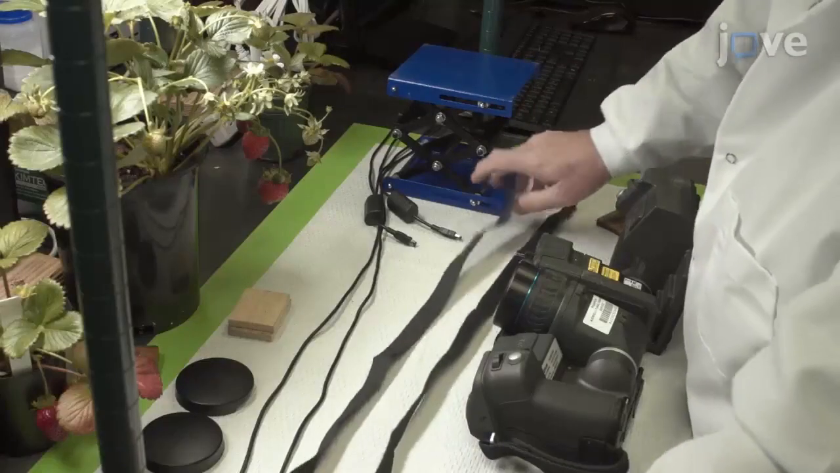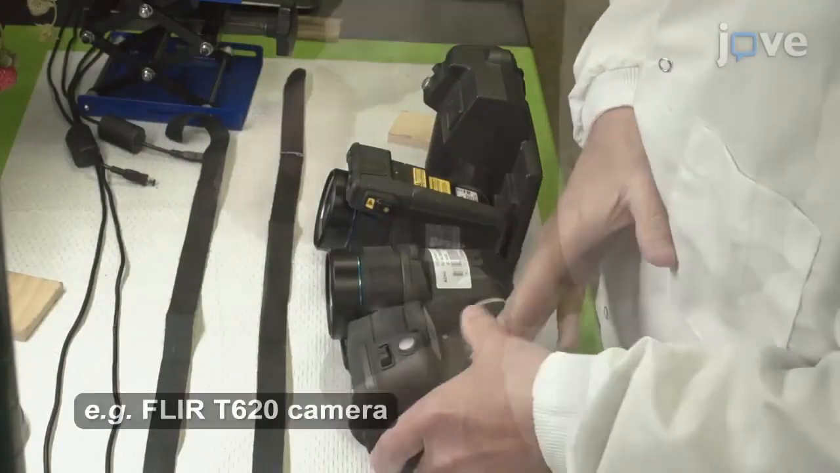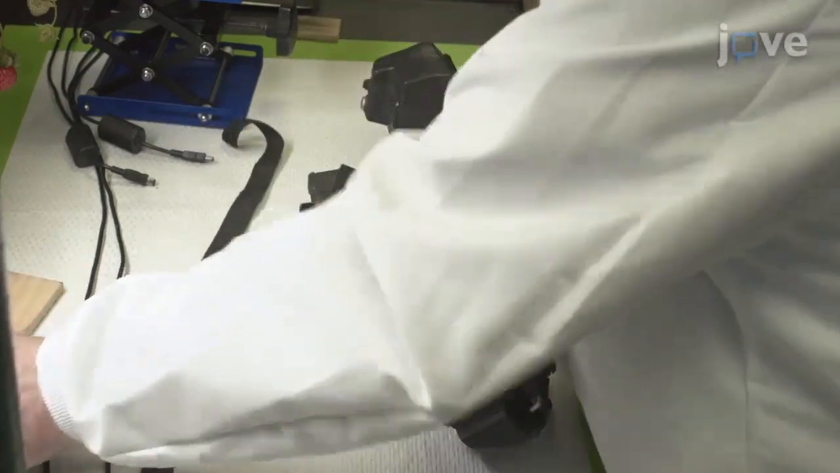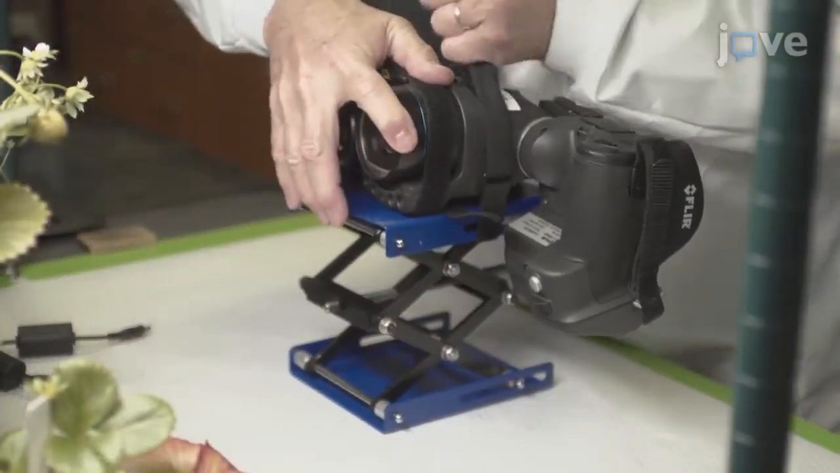To begin, with fastening straps and a small block of wood, set up 2 infrared or IR cameras to produce the correct convergence angle of the lenses. The 2 cameras must be trained on the same object but at slightly different angles corresponding to the distance between the eyes. Mount both cameras to a 10 by 10 centimeter laboratory jack.